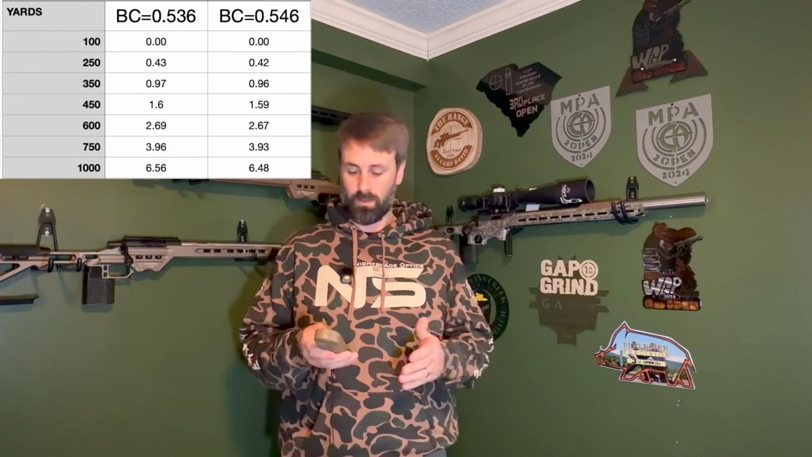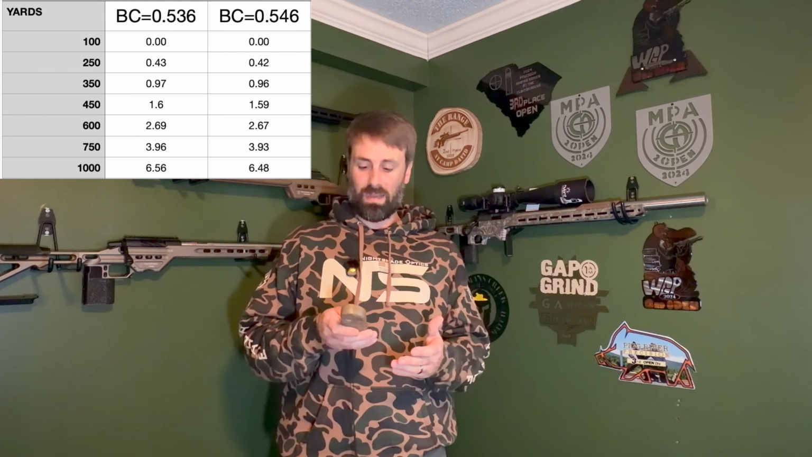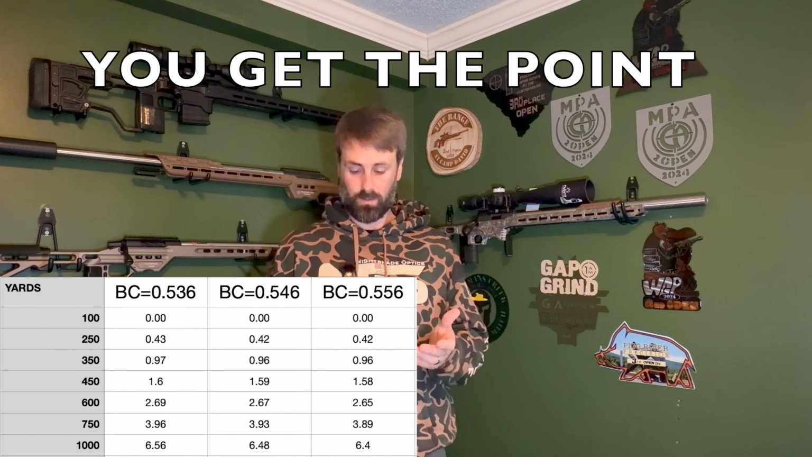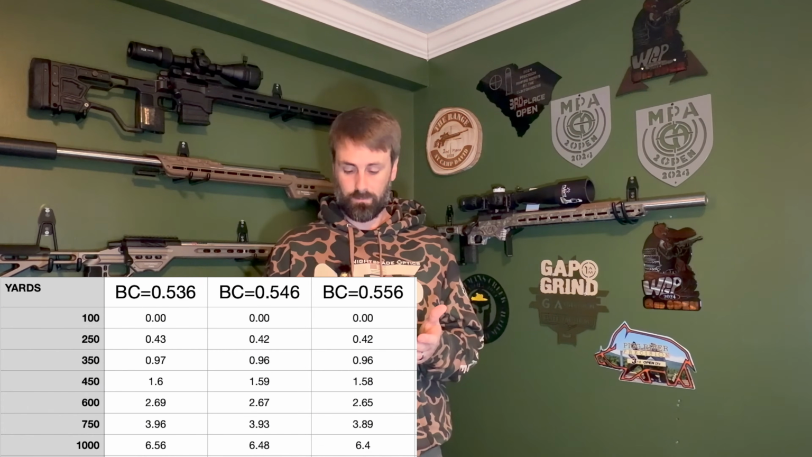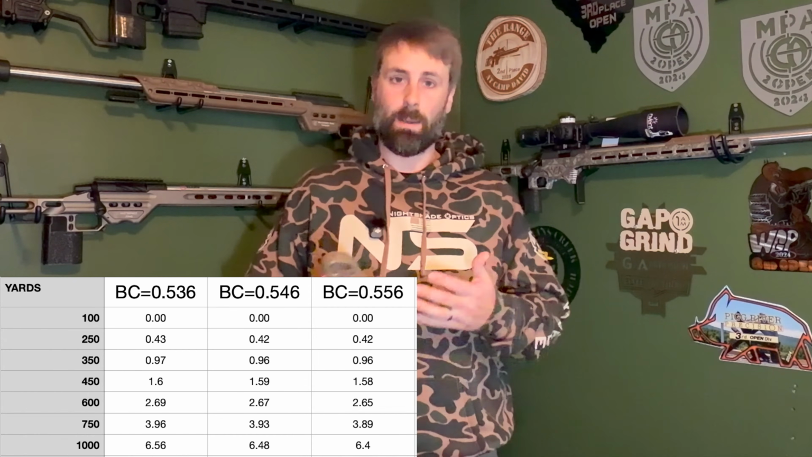So y'all see that difference in that 1,000 range is where that BC is really going to matter. We can keep going. We can bump this thing up to 0.556. Go up 10 more points. Y'all see the difference that it actually is making with that BC.